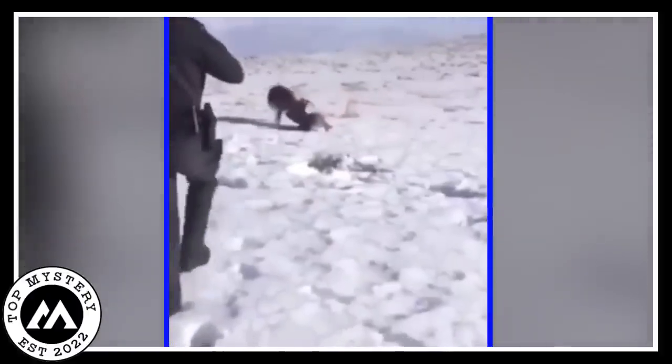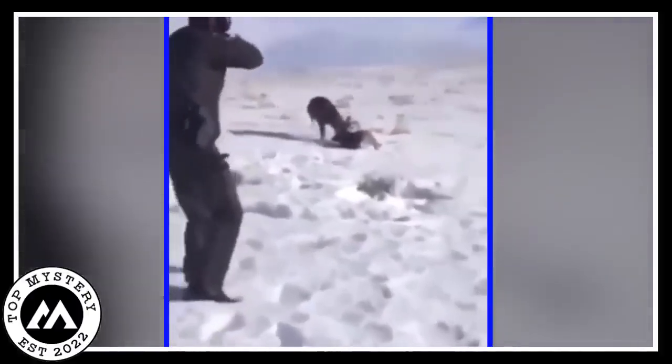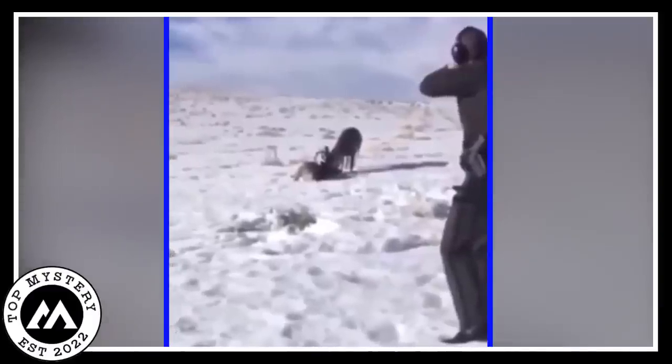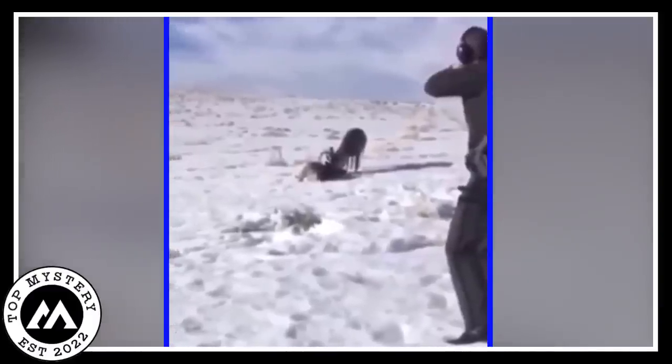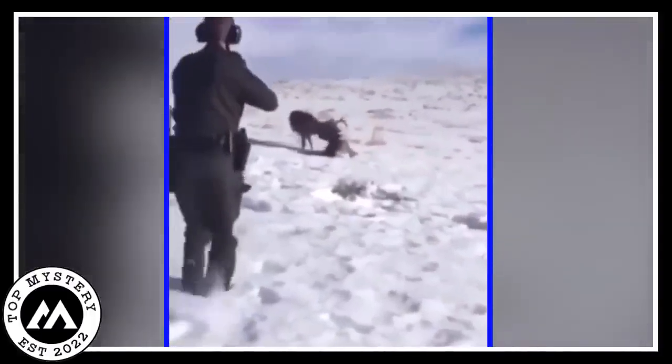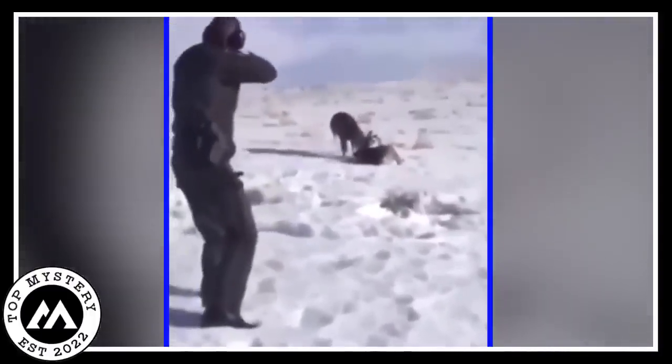This person moved slowly towards the bucks, careful not to scare them. He pointed his gun very carefully. Then there was a loud noise. It felt like time stopped. The noise echoed through the cold air.